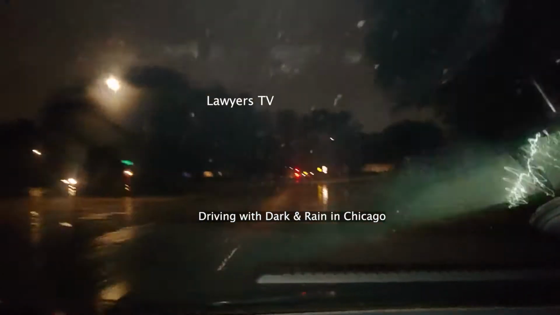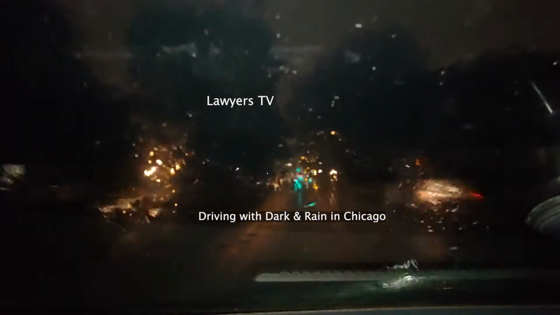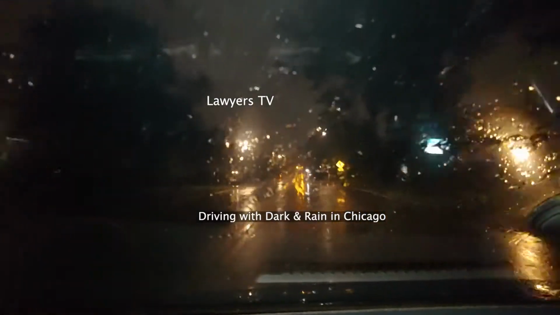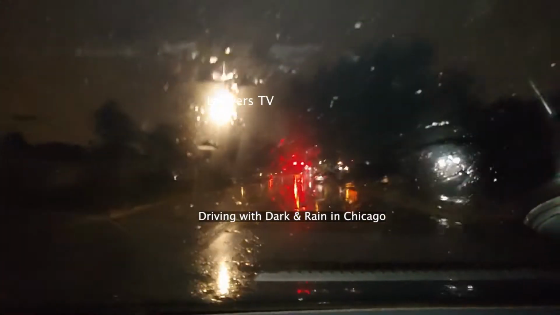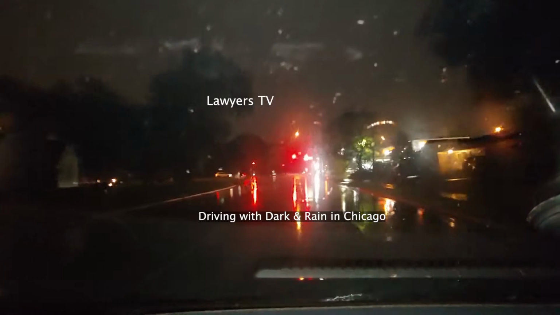Have to make a left from this light. See, wonderful sound. It is a windy sound, natural sound, natural windy sound. Chicago is a windy city.